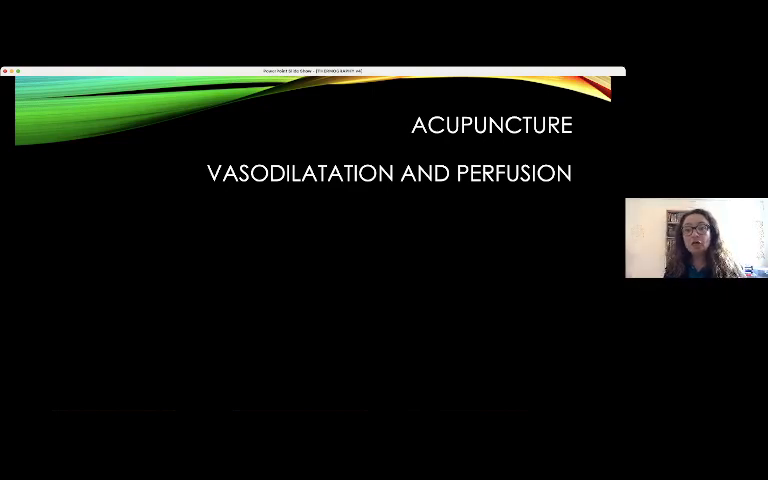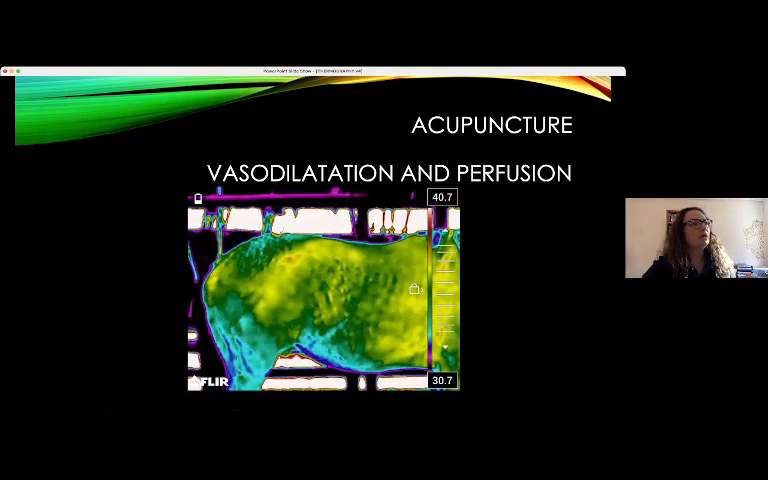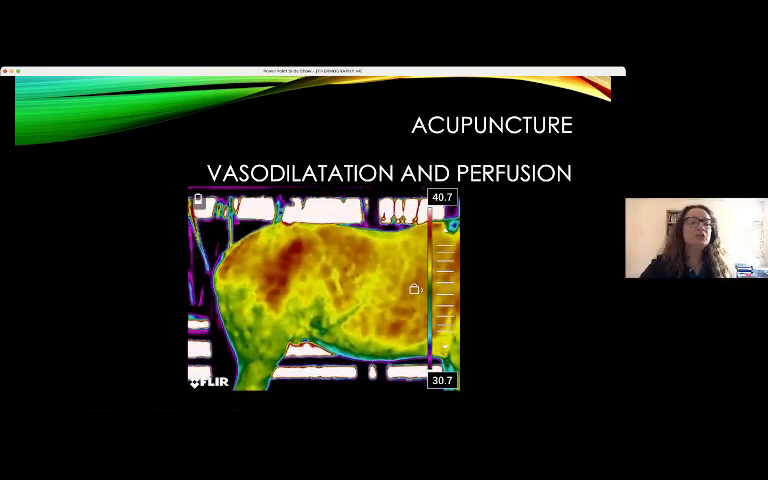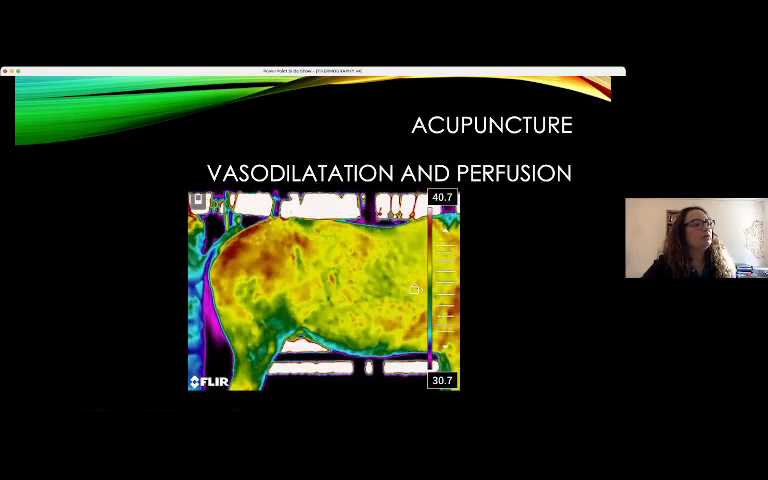Acupuncture is another powerful way to treat our patients, but many people don't realize the real effects. Here we can see the effects of vasodilatation and perfusion from only one acupuncture point. You see, only one point.